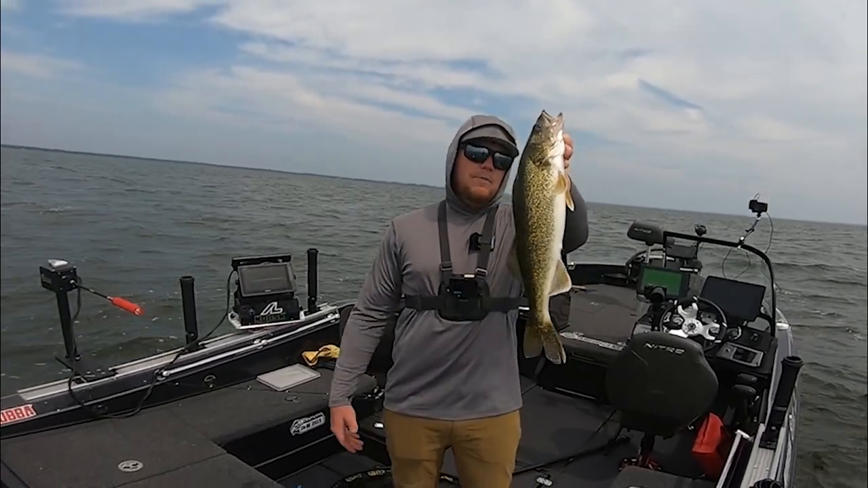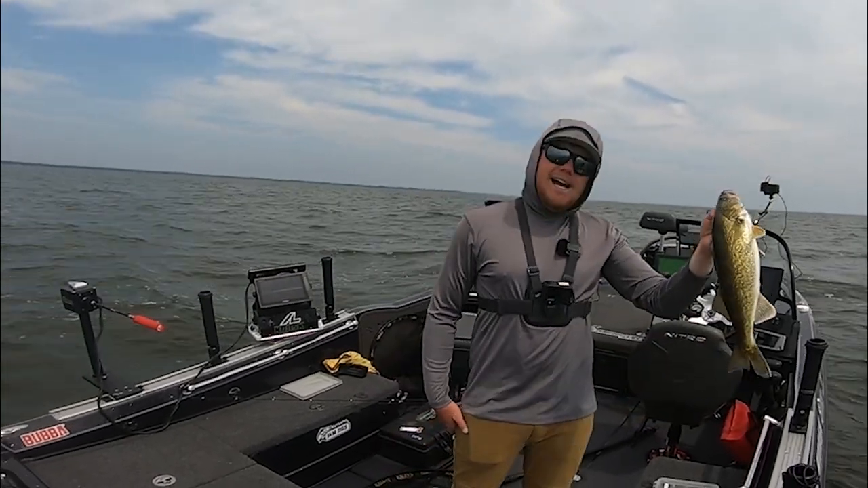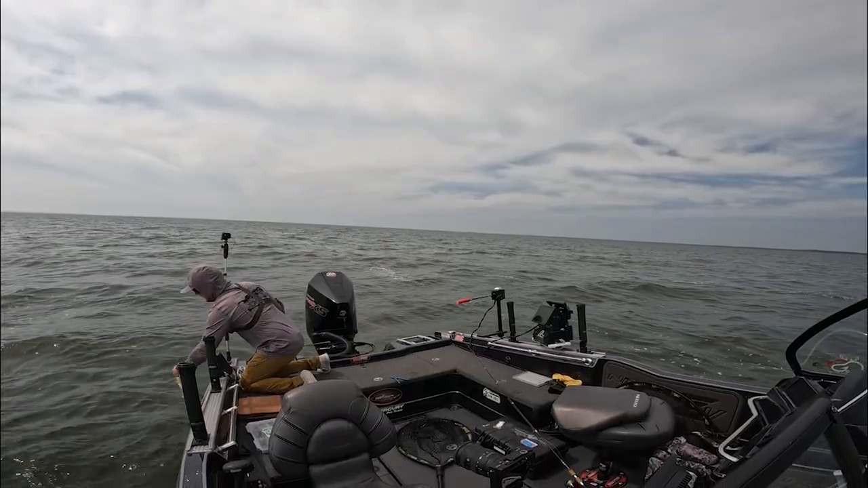So they're making us work for them a little bit, but we are getting a few good ones in the boat. I, however, am not keeping any fish today. So we're gonna go ahead, let this one go.